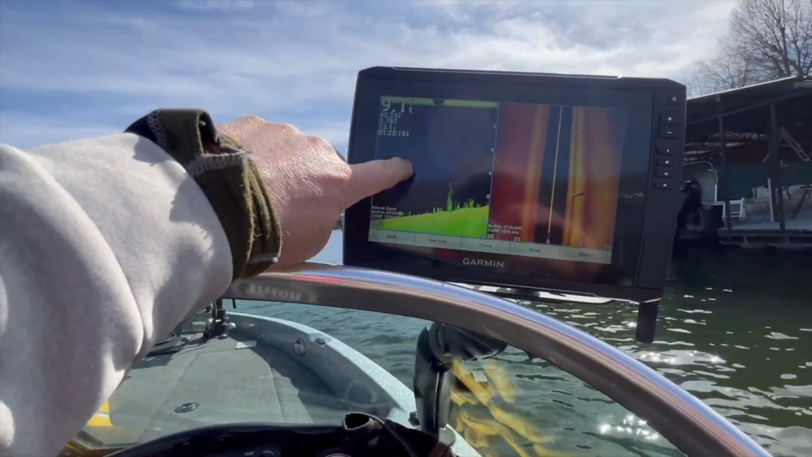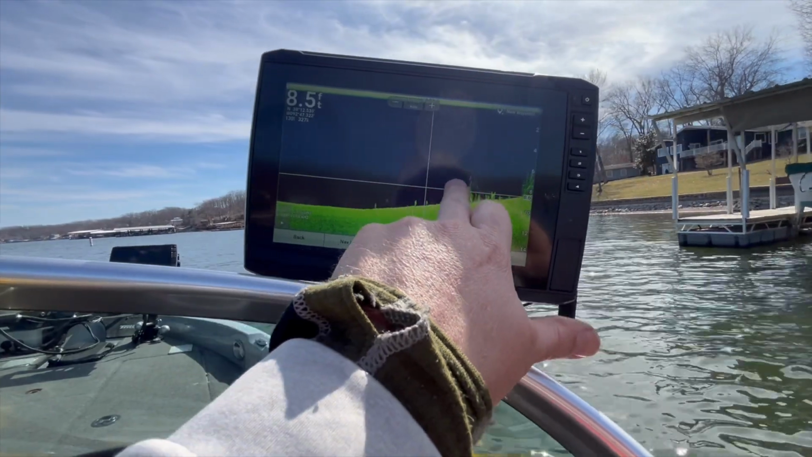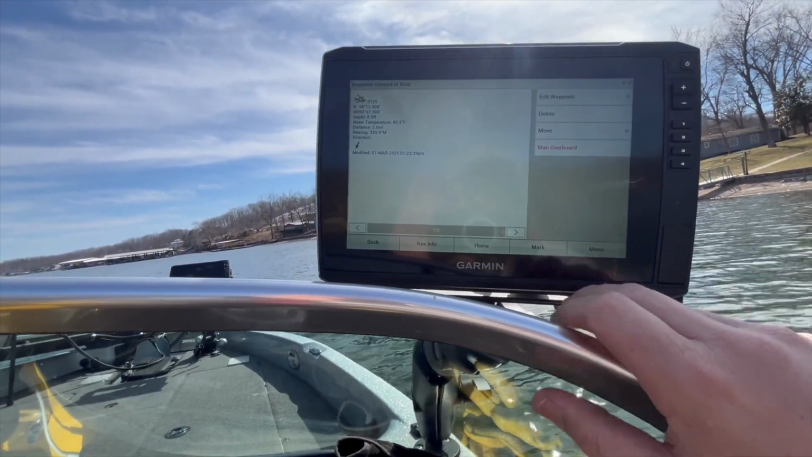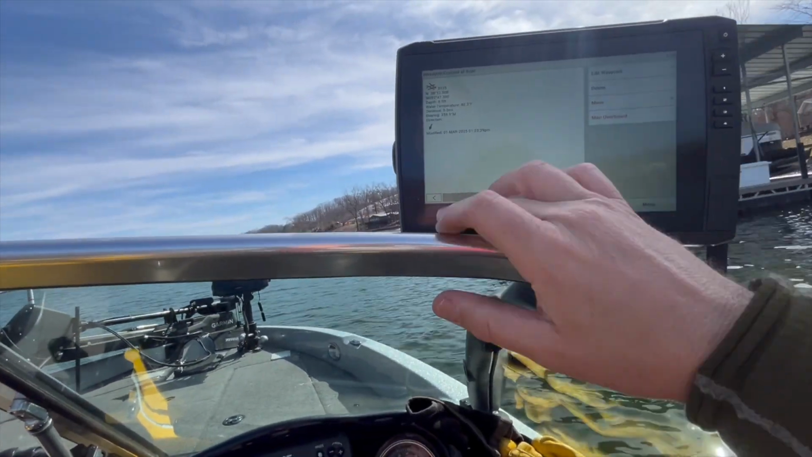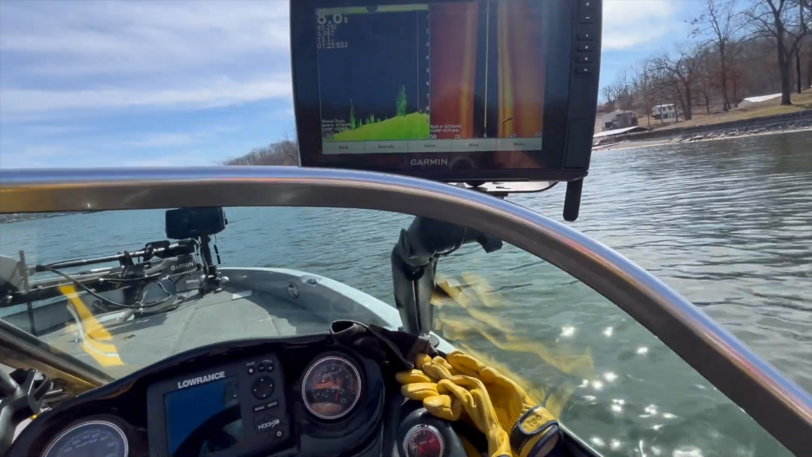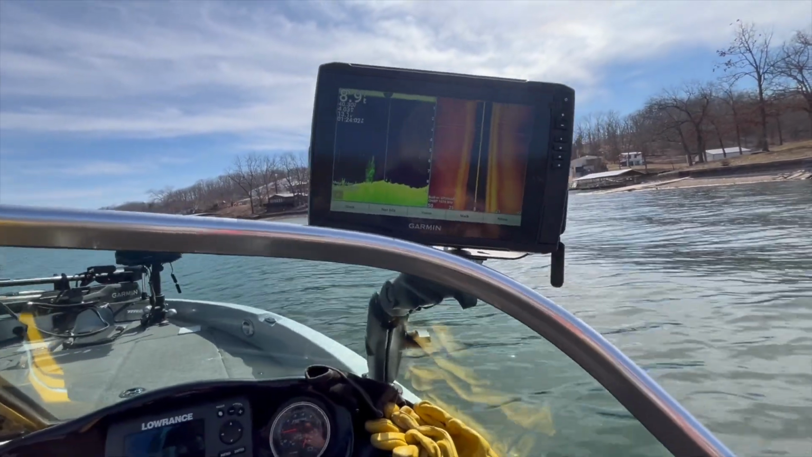So let's see if we can find some stuff. All right, so here's some brush here that I'm gonna mark. So that's a pretty good looking spot. So what I want to do is bring that cursor over there, and I'm just gonna hit mark, and I'm gonna mark that as brush, and there we go. So now I can come back and fish that at a later date. Maybe come back and spider rig it, vertical drop it, look at it, see what's on it.